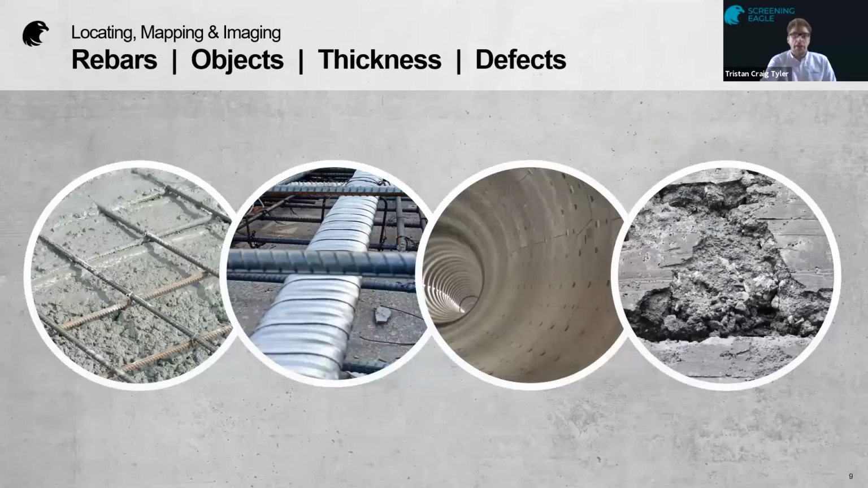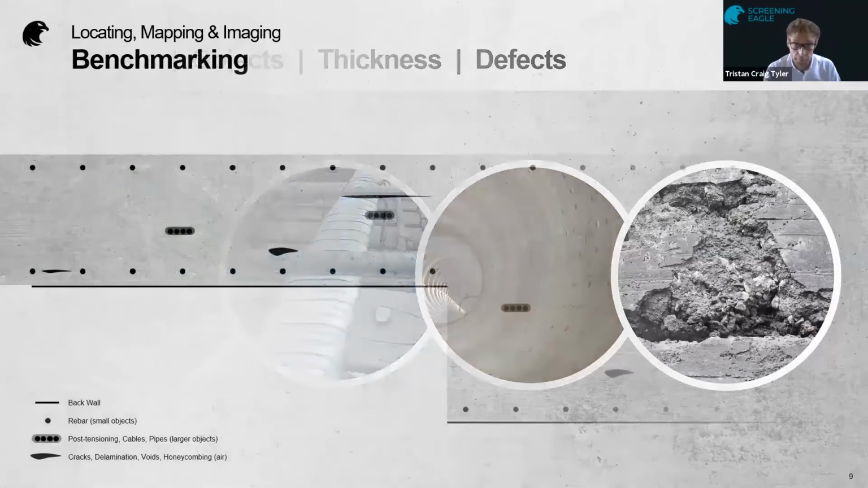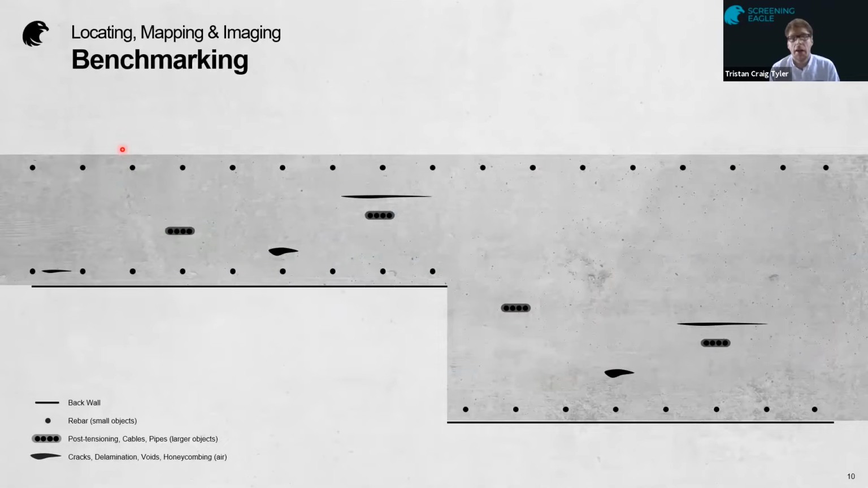So let's look at the types of things that you can detect with this instrument. You've got rebars, objects, which might be things like ducts or pipes, thickness of slab, and defects, so that might be honeycombing or spalling. If we come to a theoretical example of that here, in the bottom left you've got a nice key showing you the back wall, rebars, ducts, cracks, delaminations.